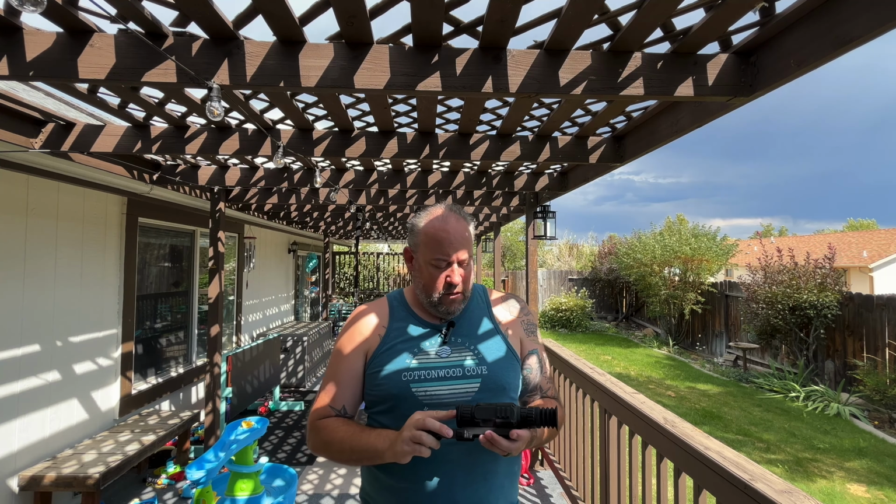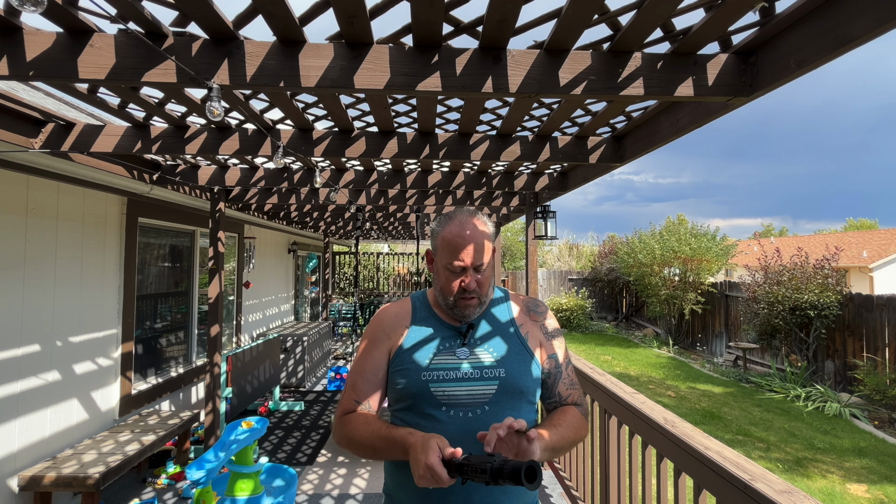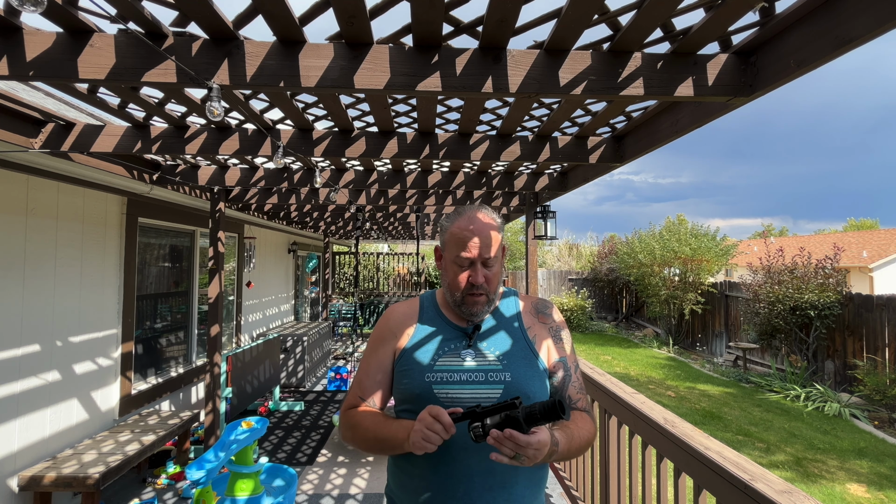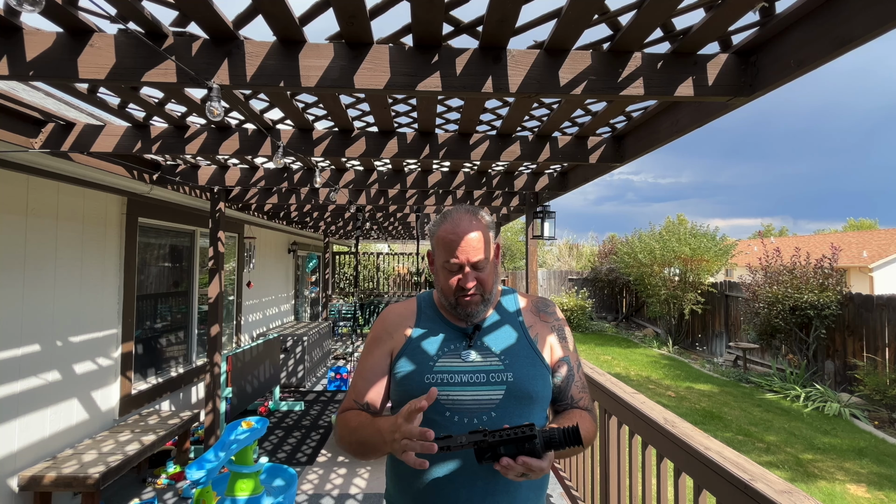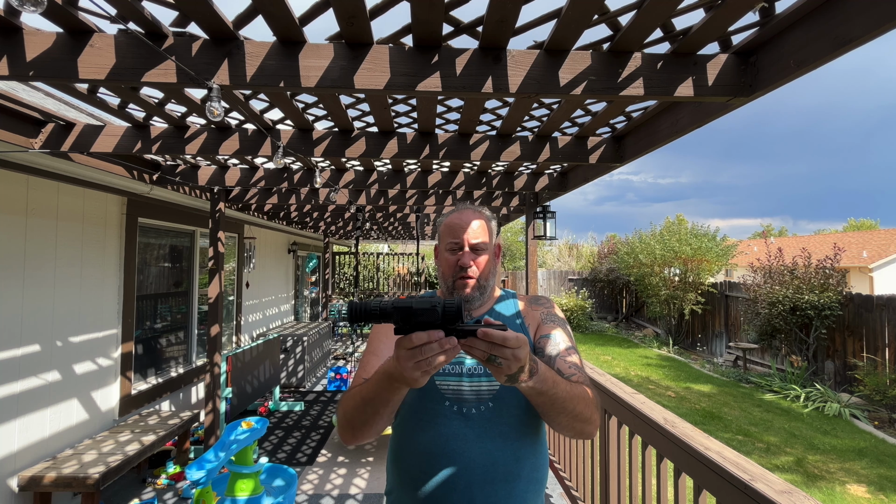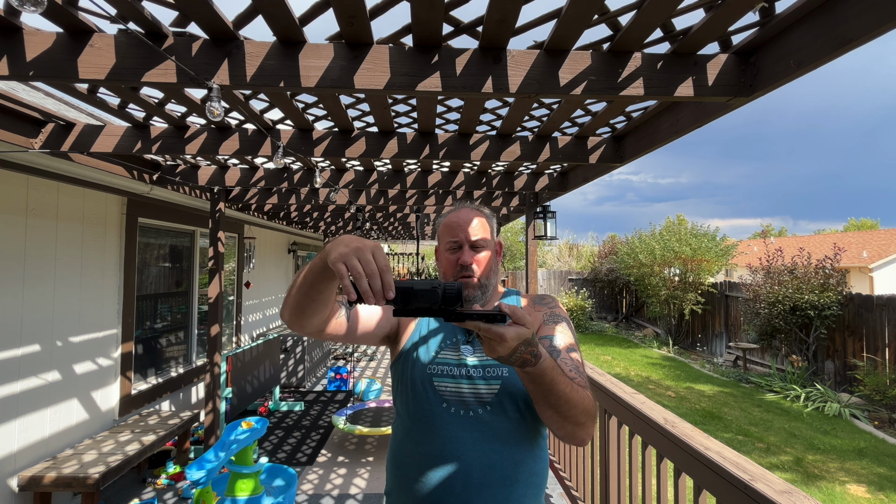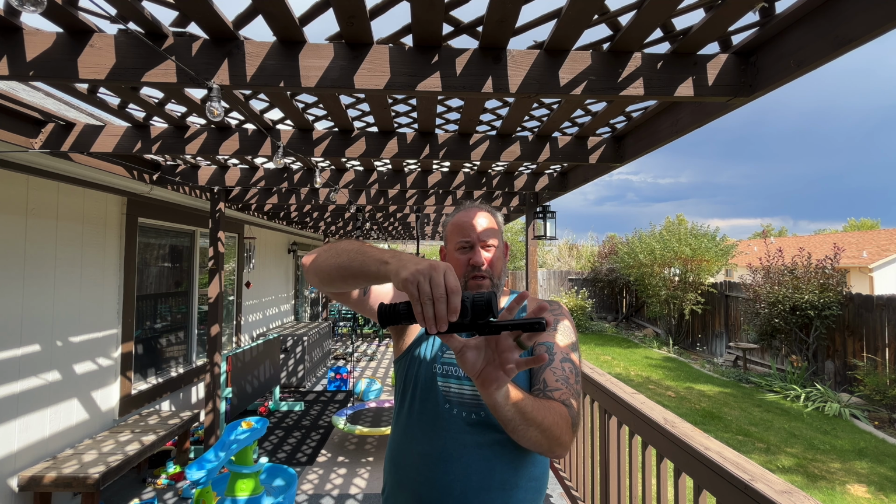All in all, I feel like it's a very sturdy, robust little unit. I feel like if I accidentally dropped it or banged it around in the back of the truck, it would be okay. The mount is really, really nice because of how many different options you have to mount this. Whether you mount it with the rails more forward and the optic more back, you can flip the optic around and have it really compact.